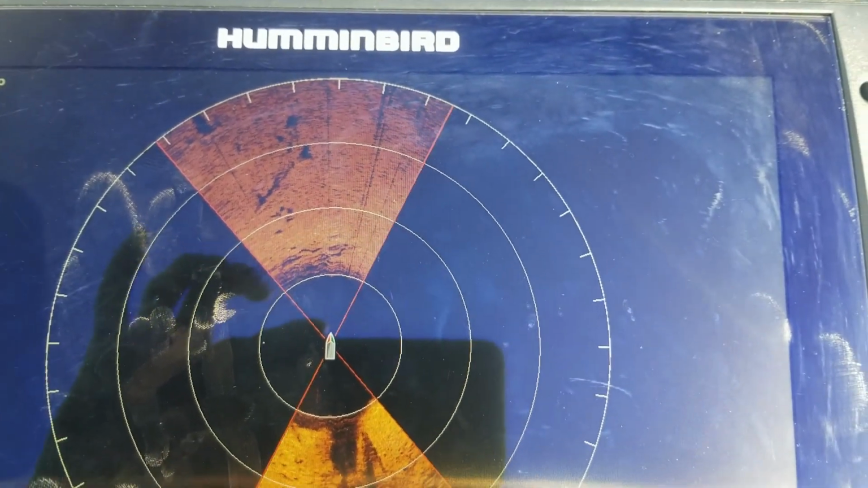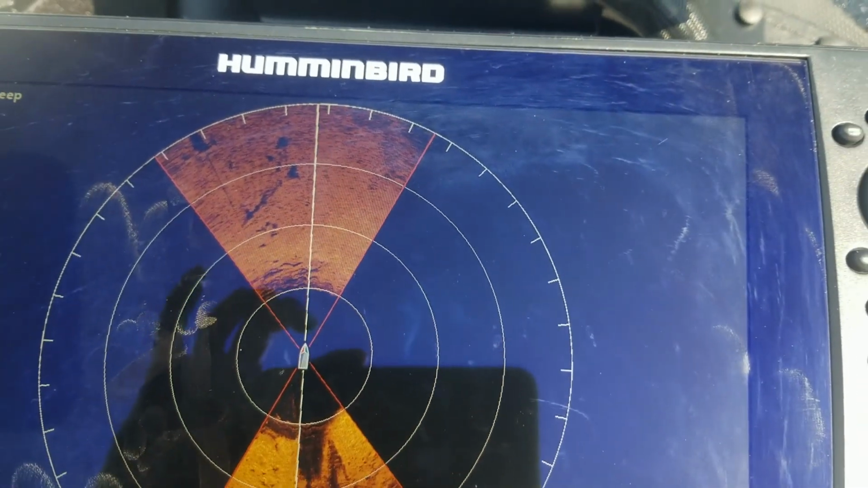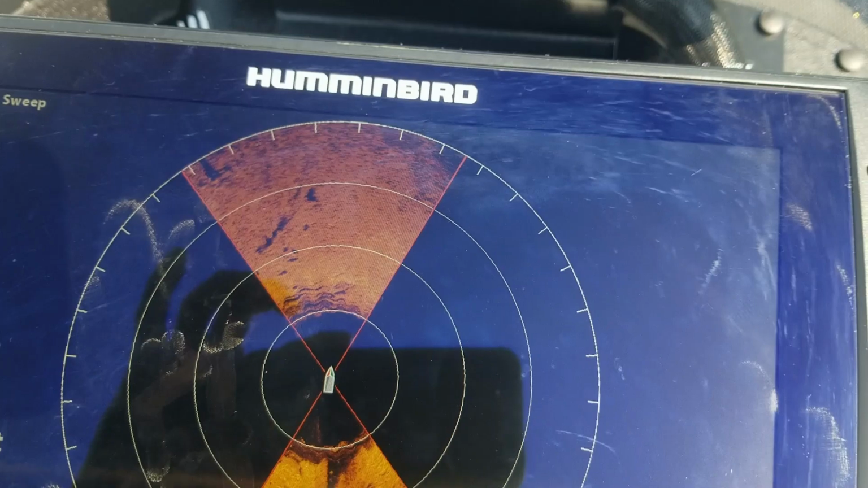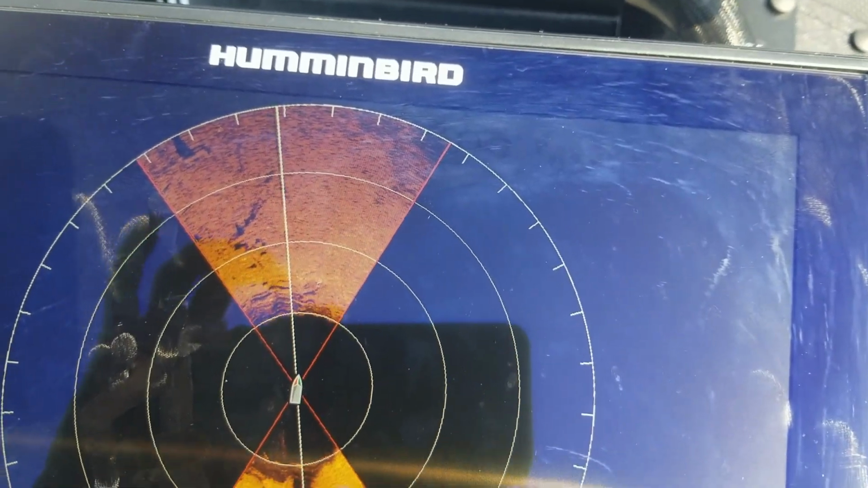Of course, nothing will take the place of time on the water and getting out here and experimenting with it yourself. But I hope these tips help you guys get started on it, especially going through there and getting it initially set up on a boat ramp, because you basically want to use what you can see with your eyes as a reference point to get started.